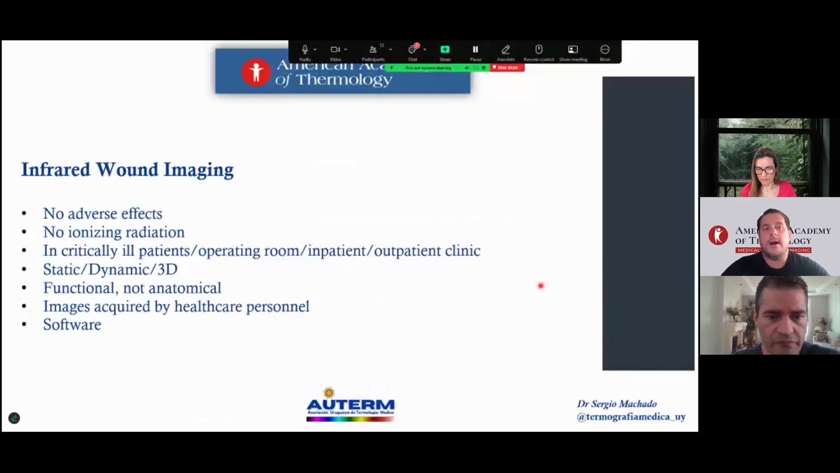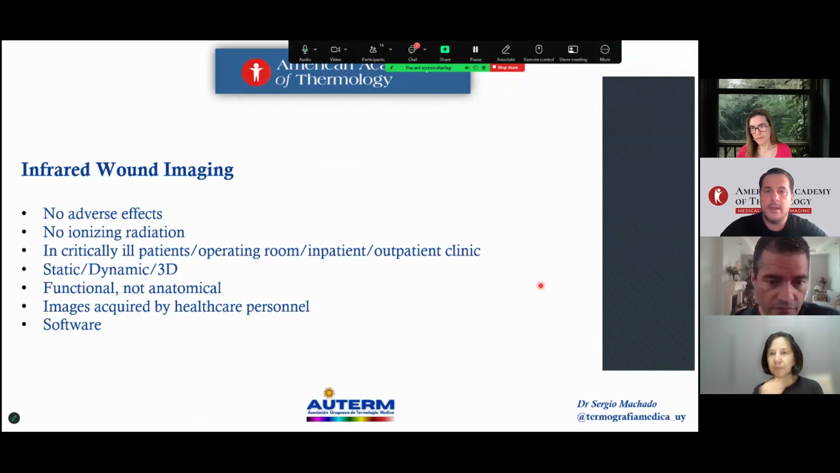Everybody knows the points of infrared imaging for wounds. The most important are that there are no adverse effects and no ionizing radiation, and it can be applied in critical patients inside operating rooms and outpatient clinics, using static thermography, dynamic thermography, and 3D thermography reconstruction.